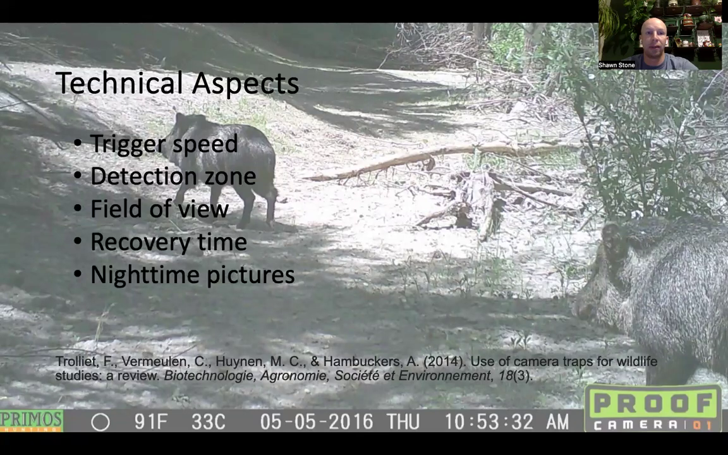With these aspects, camera traps are becoming increasingly used to study plant-animal interactions like seed dispersal and predation, like that elk killing my cottonwood pole.